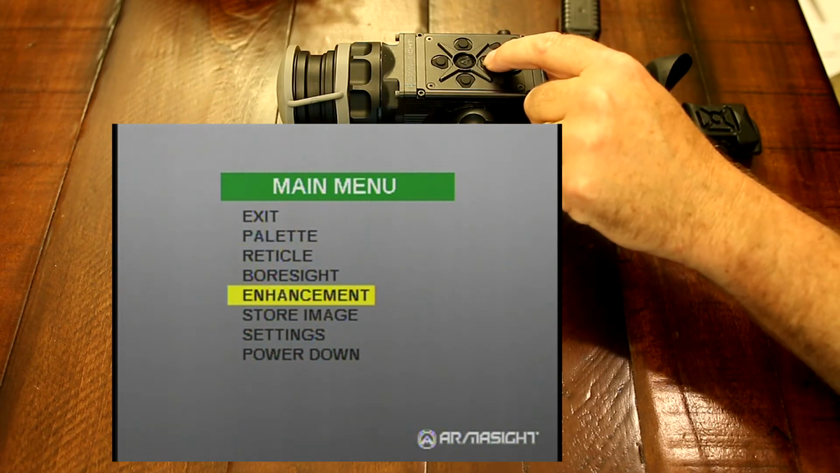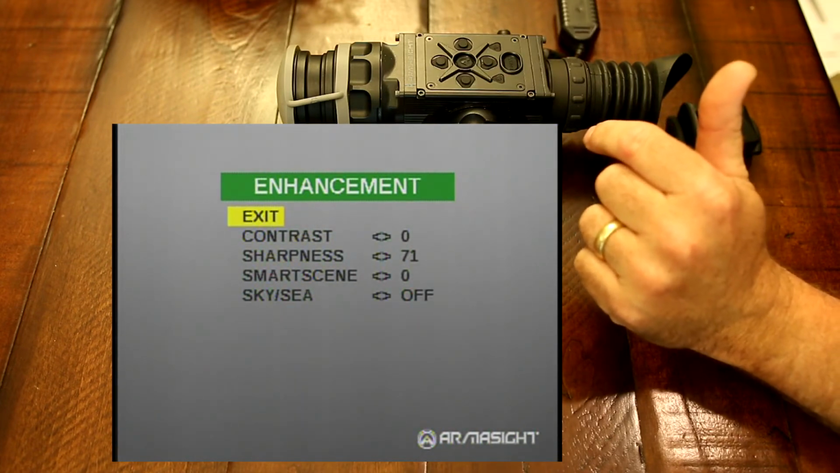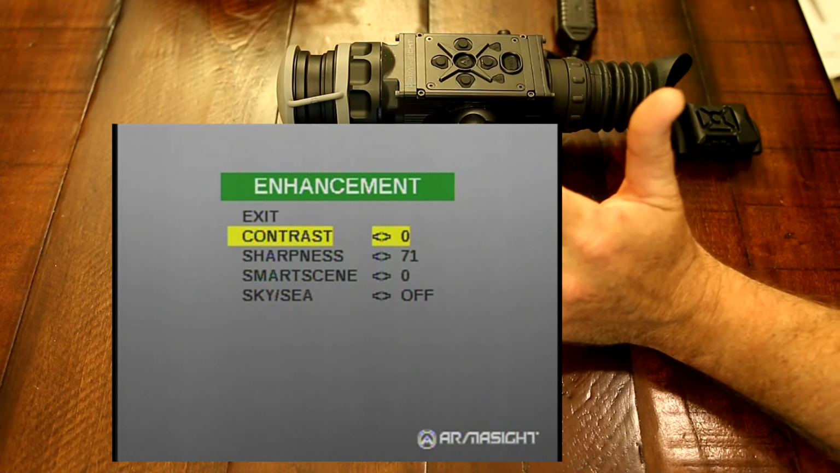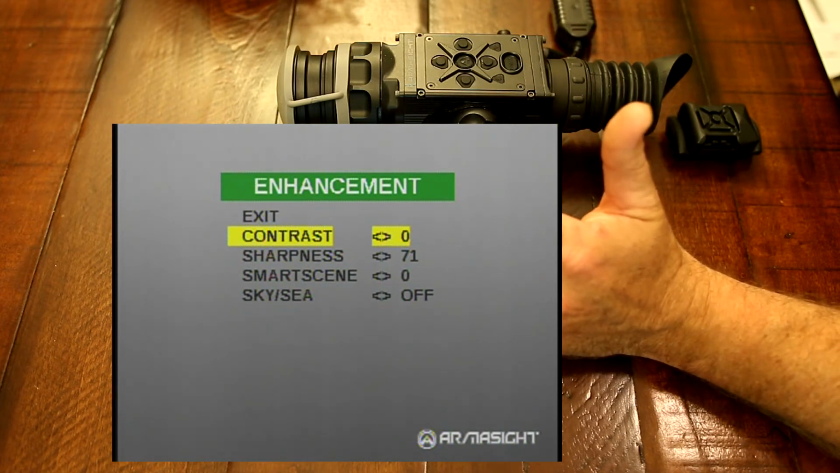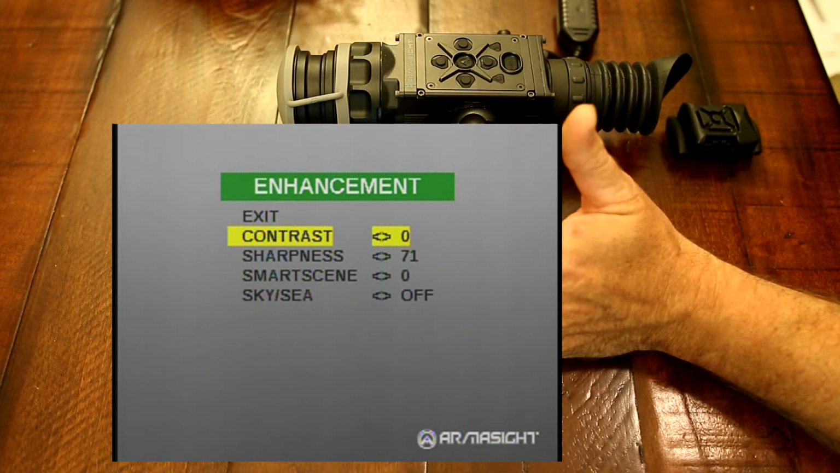Next down the menu is your enhancement menu, and this is new for the Pro line and is very, very, very awesome. I'm very happy about this. What we have here is contrast to start out with, and your default contrast is 0. What your contrast will do, or what they call active contrast enhancement, is you have values from -8 to